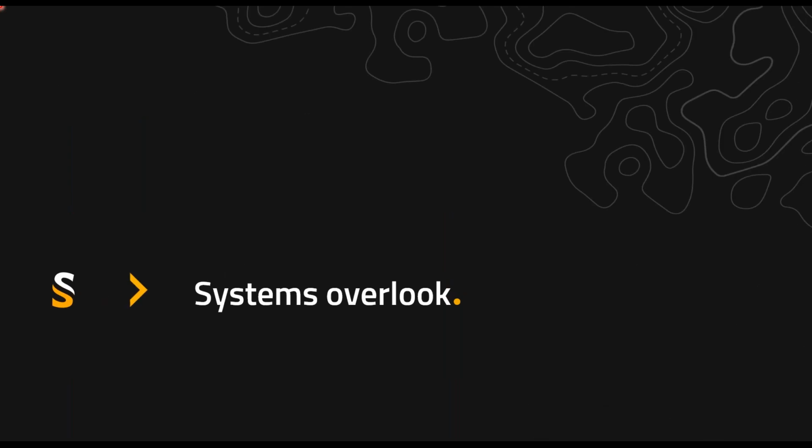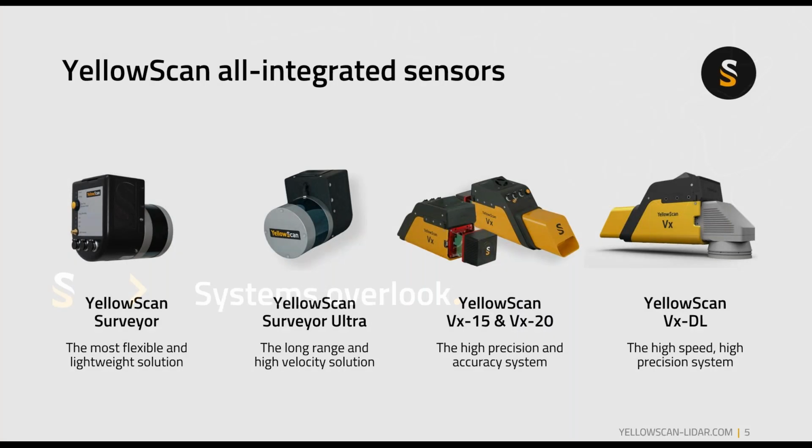So first, the systems overlooked. Cliff discussed a bit about what our systems are, and our product lineup with the YellowScan all integrated sensors starts with the YellowScan Surveyor. This is a tried and proved system. It's integrating a Velodyne sensor, just like the Surveyor Ultra.